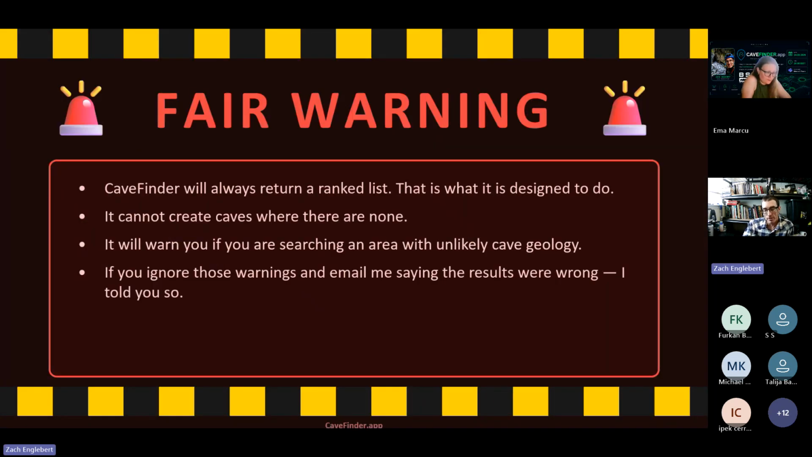But I'm about to give you a live demo of CaveFinder, but before I do that, I want to give you a warning, because people like to use CaveFinder in areas where there are not any caves. And then CaveFinder does give them a list of candidates for that area.